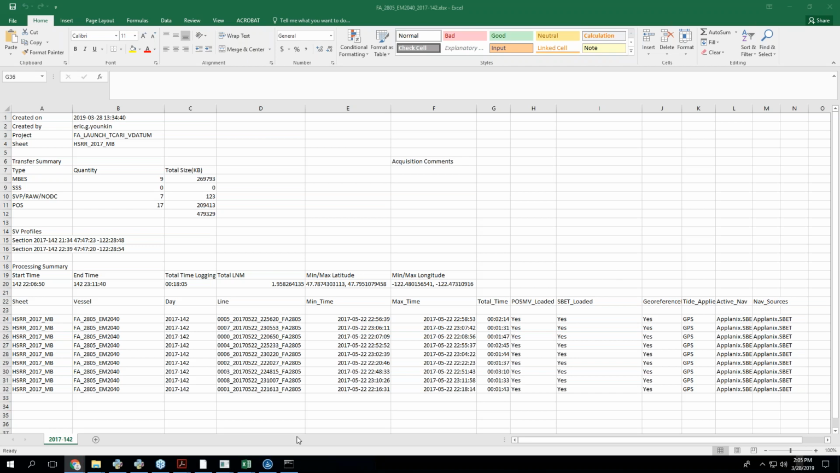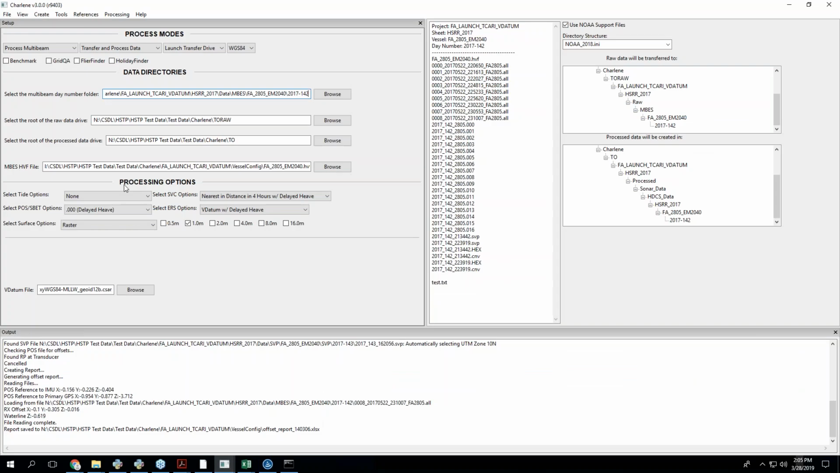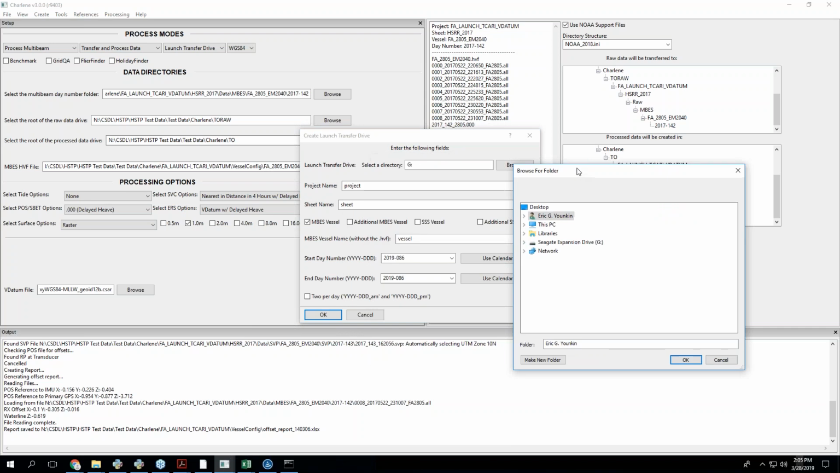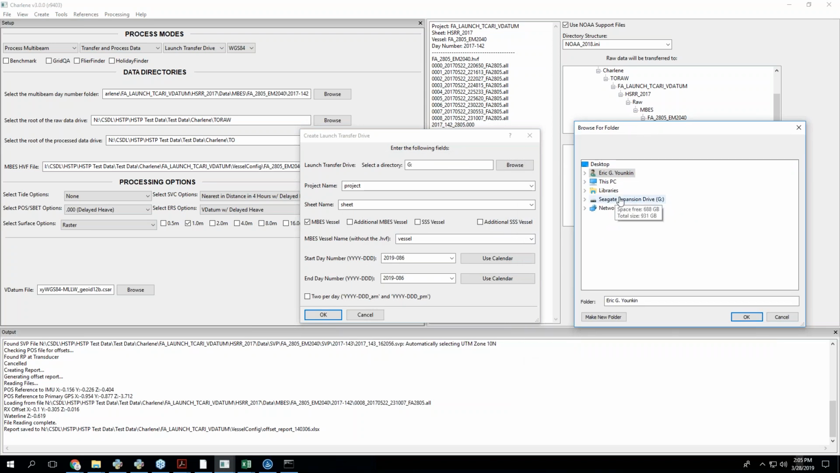Yeah, okay, so all these little dialogues, for the most part, should come up with whatever you entered last. In this instance, I'm trying to drive the transfer drive from what you already have.